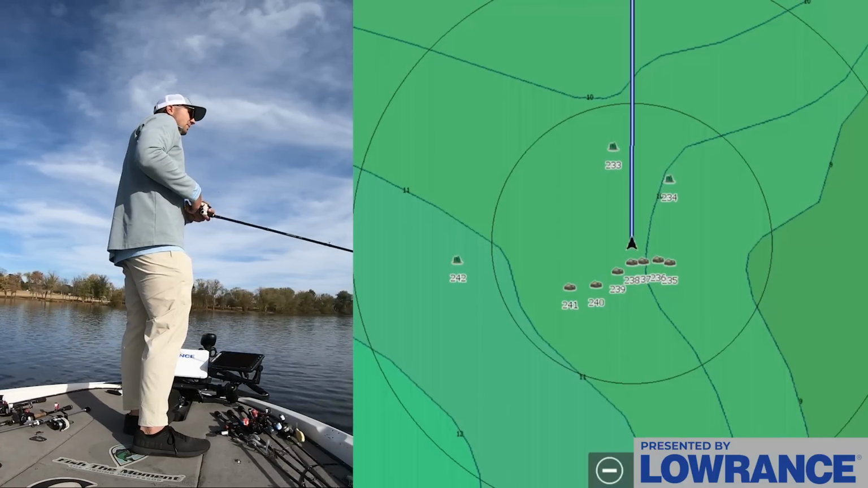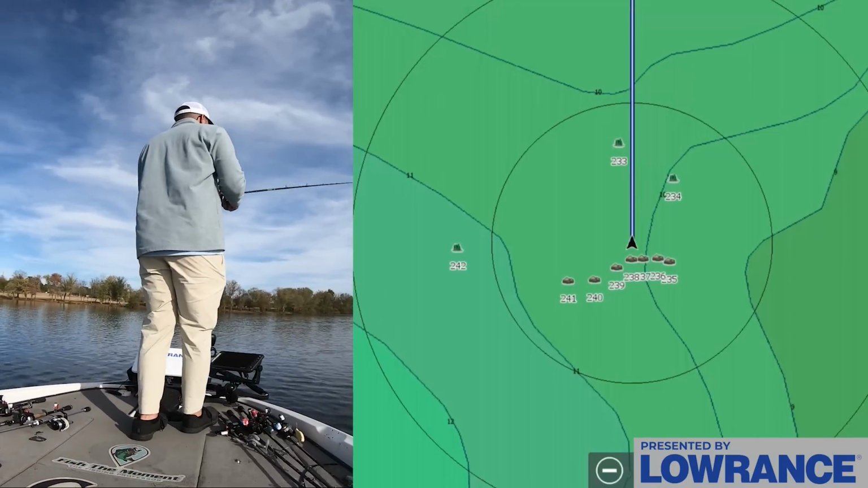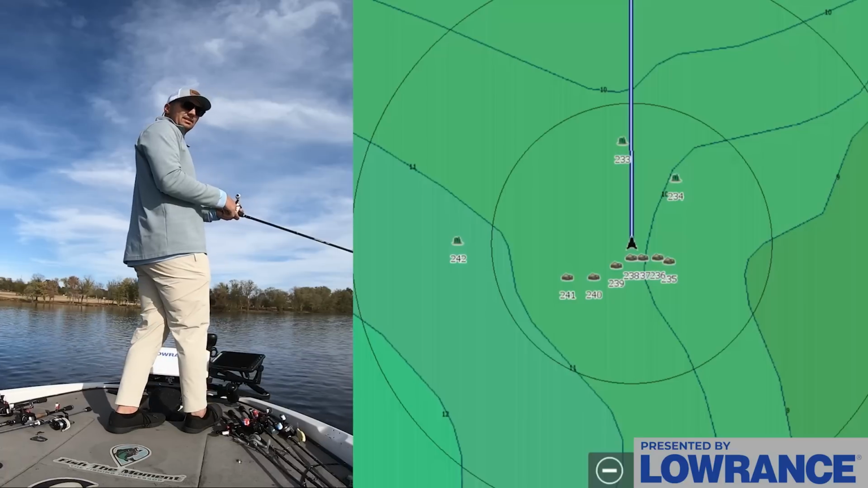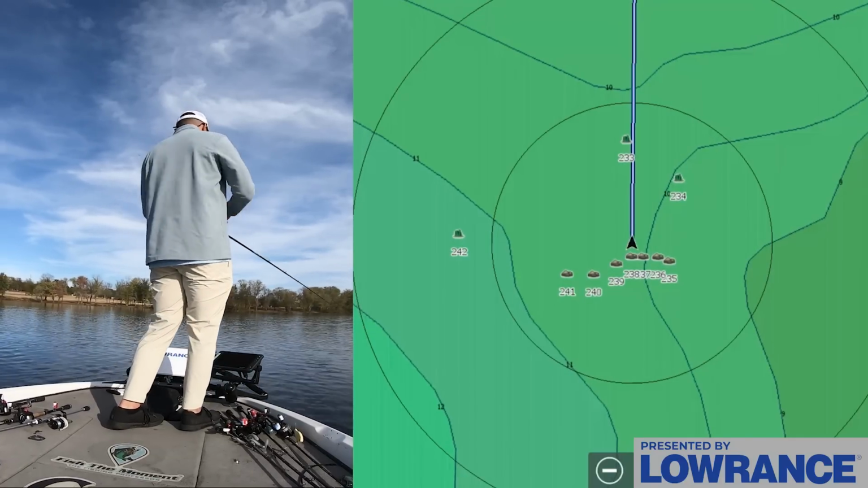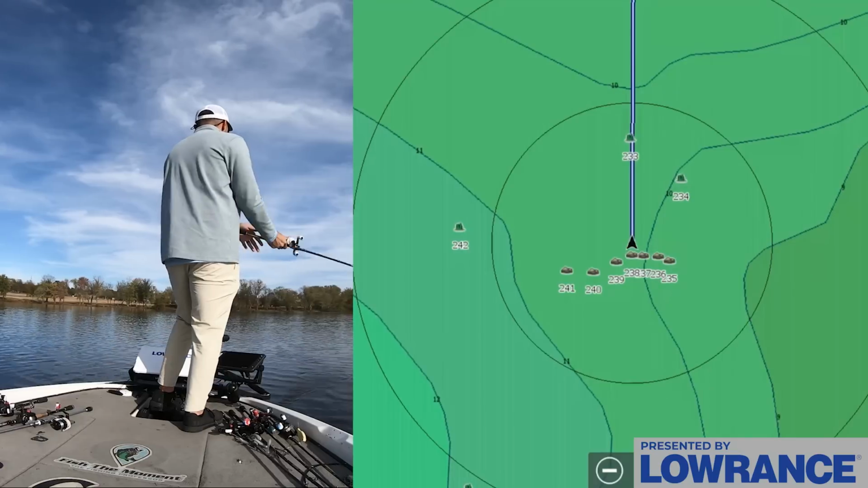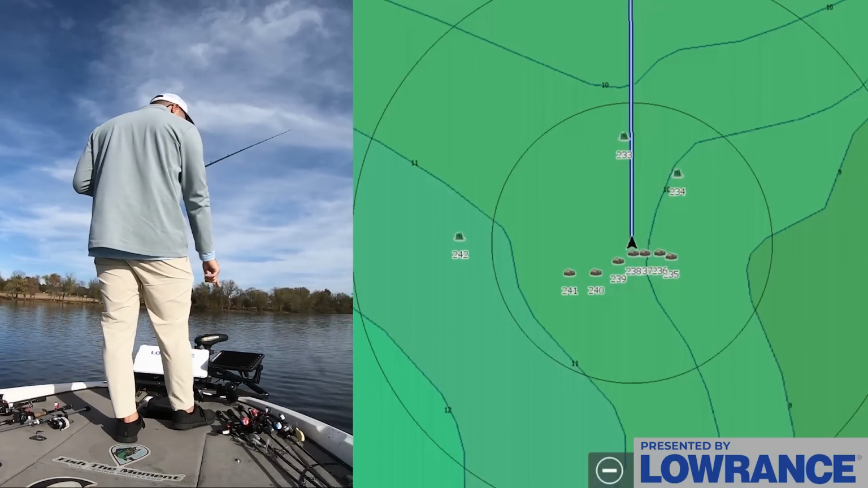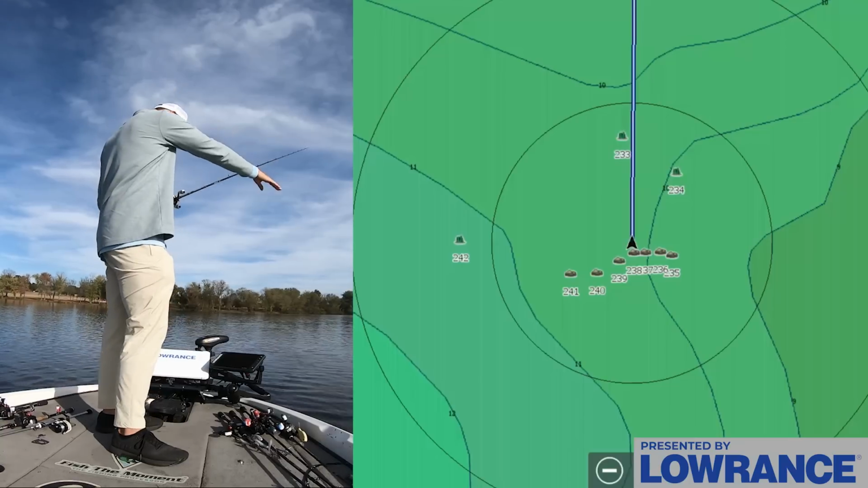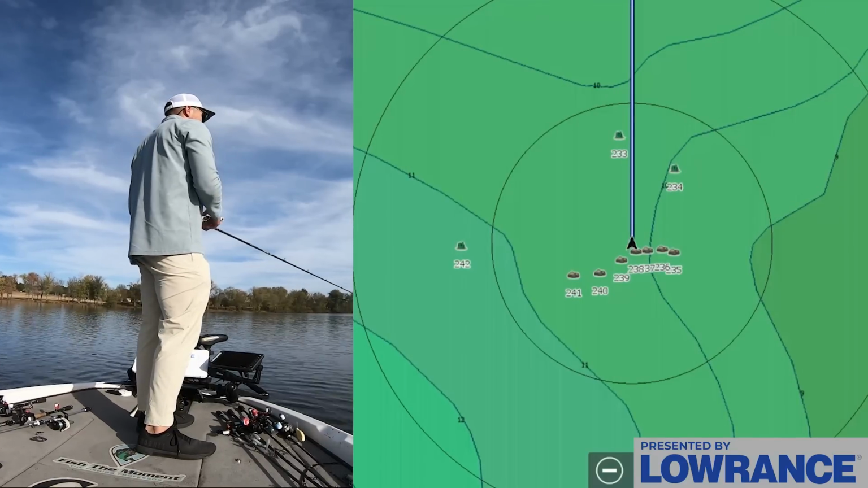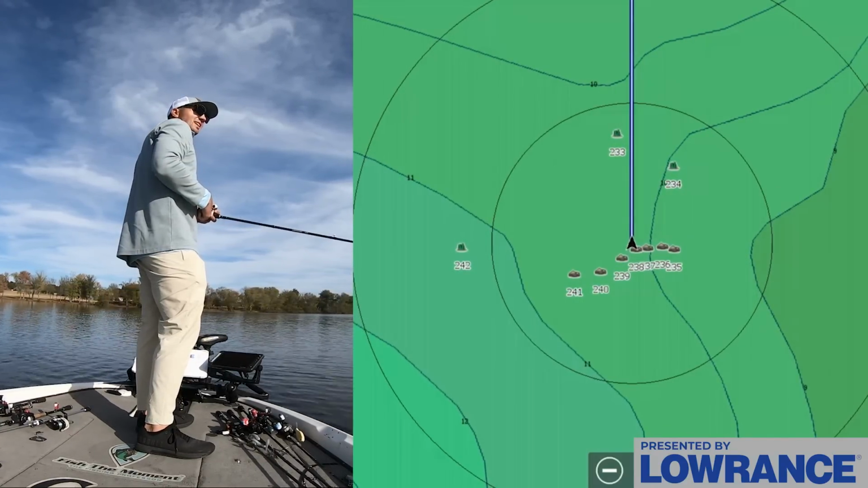And, oh, there's one. Oh gosh, dang it. Okay, that was a brush pile I marked with a fish in it, and he smacked it. I don't know how he didn't get it. Well, that is a really good sign. Literally the one brush pile I marked with fish, which is brush pile 233, I didn't mark a fish in 234 or 242. The one brush pile marked with a fish in it, I got a bite. Now it didn't catch it, but that's a very good sign.